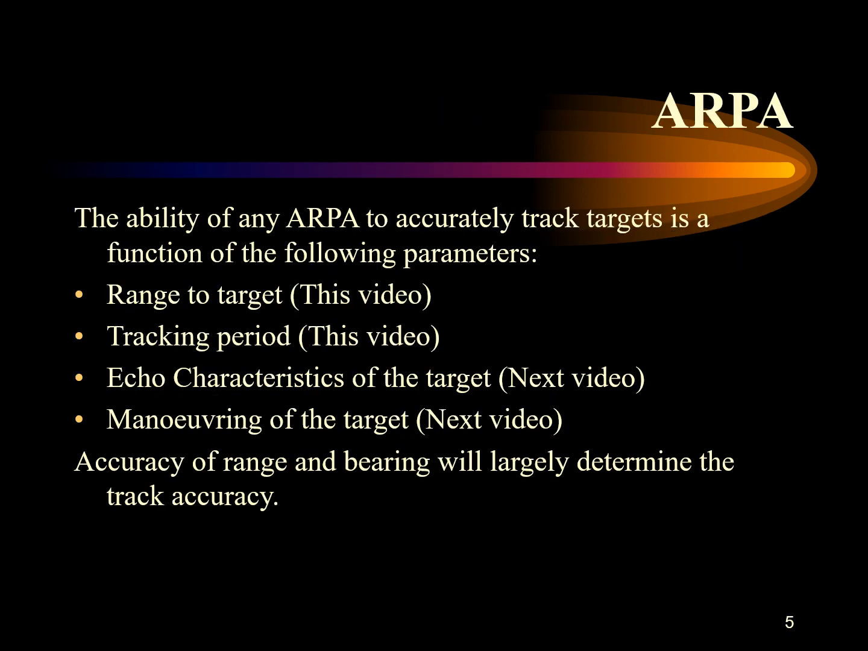Now the ability of any ARPA to track the targets is a function of the following parameters: range to the target, tracking period, the echo characteristics or target characteristics, and maneuvering of the target. In this video I'll be mainly talking about the range to target and tracking period, and in the next video I'll talk about the target characteristics or echo characteristics and the maneuvering of the target. So let's start with range to the target.